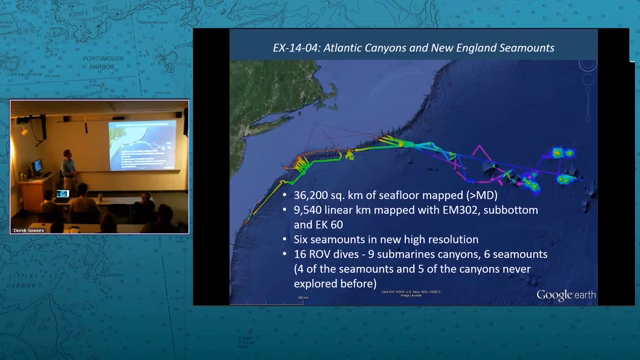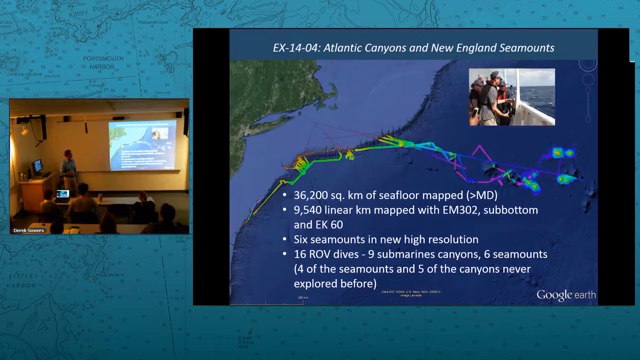So now that they'd all been mapped by the ship in previous years, we picked specific dive targets to go see what was actually living in the canyons and explore the geology up close. And then we continued our work. In previous years we mapped seamounts in this area, and so we just kept going out into the New England seamount chain and mapping seamounts that really lacked comprehensive modern multi-beam coverage.